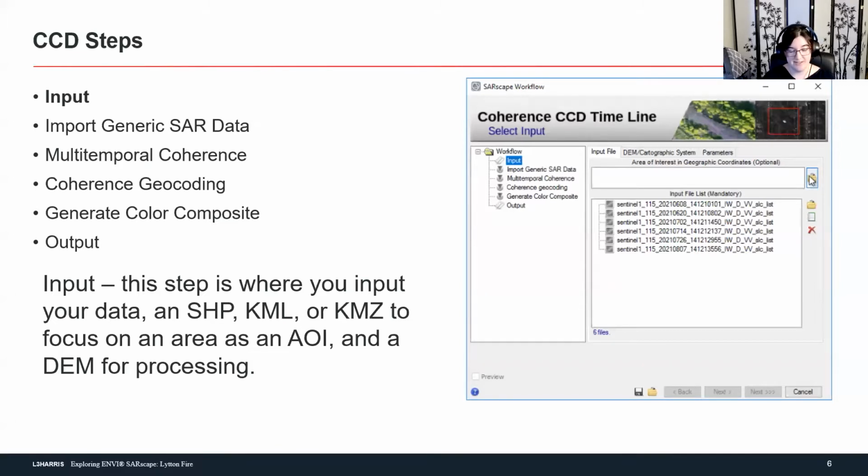So SLC, or there are many different ways other people term this depending upon the products that they have, has the intensity and the phase products inside of it. Things like GRD, which is another one of the Sentinel-1 products, is ground range detected, and that means it only has the intensity. So because you need that phase, you want to make sure you have the SLC files, which are larger because they have more information in them.